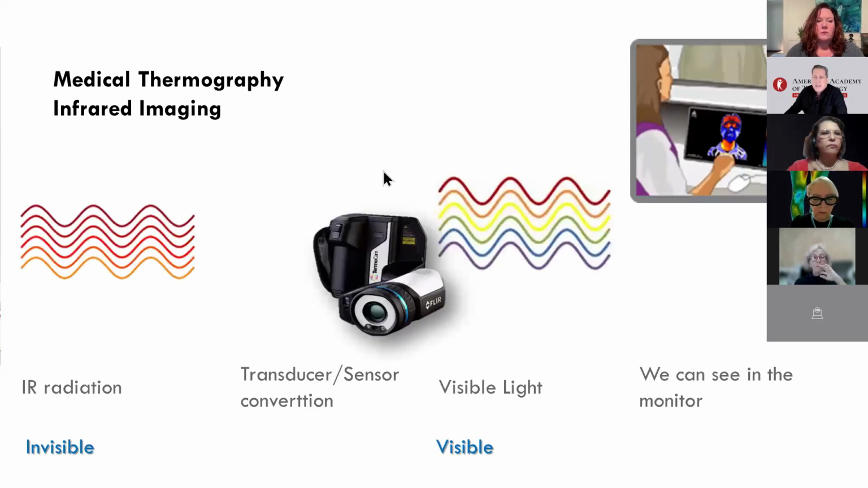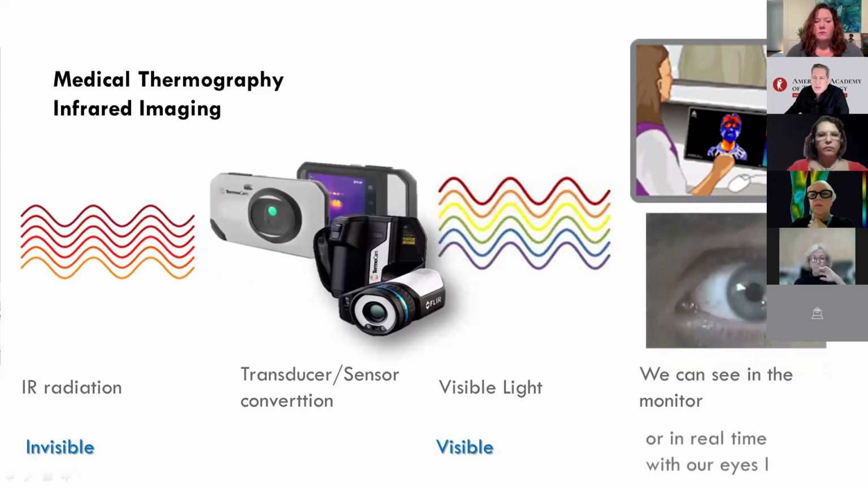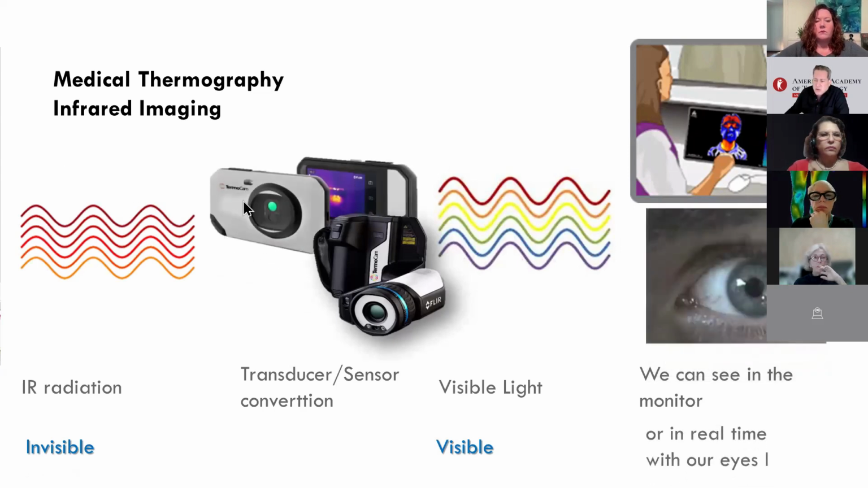Thermography is a technique that captures infrared radiation to create thermal images, visually representing temperature variations on the surface of objects or the human body, the human skin. Infrared imaging, on the other hand, uses specialized cameras, sensors, and transducers to detect and visualize infrared radiation, heat, converting it into images that show temperature differences.